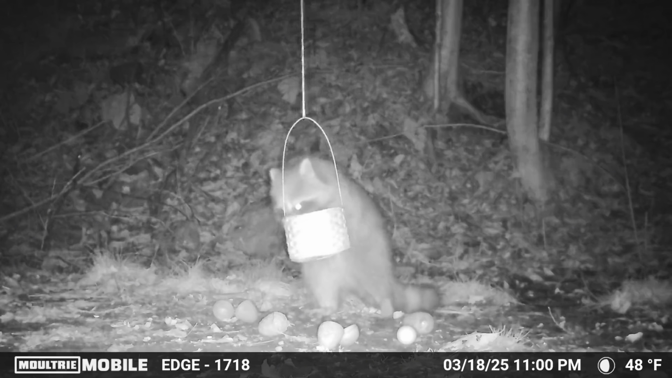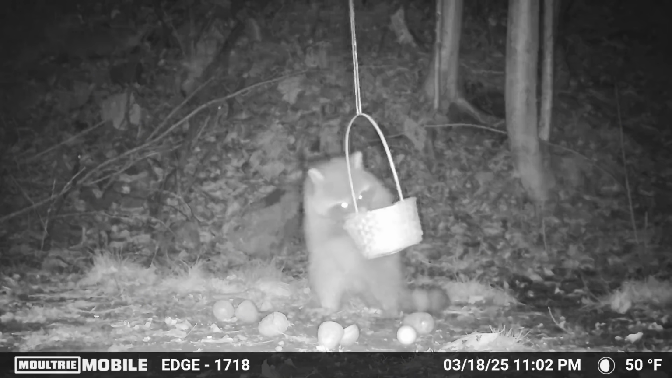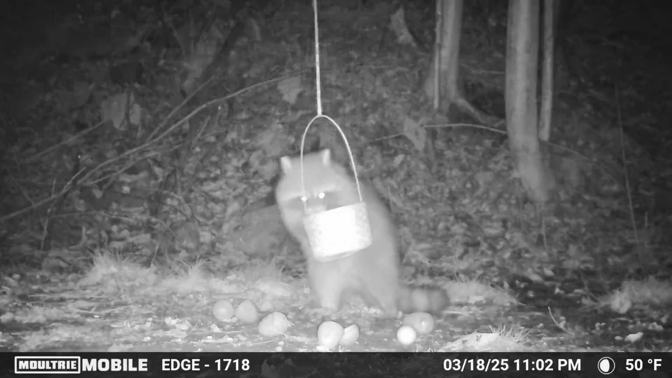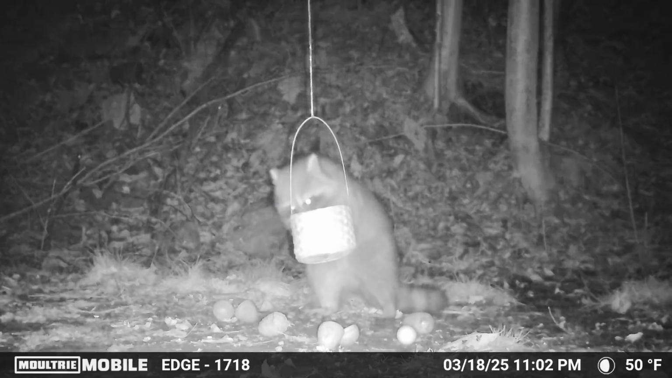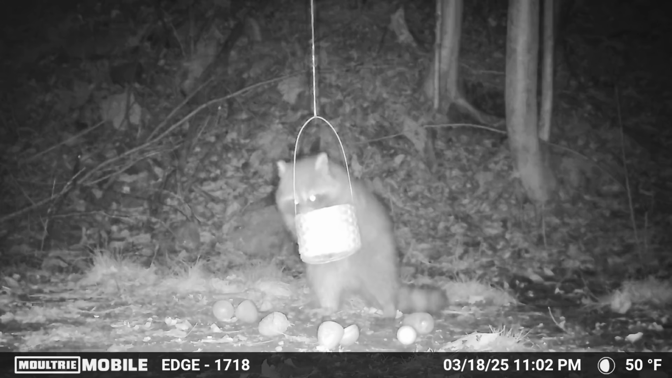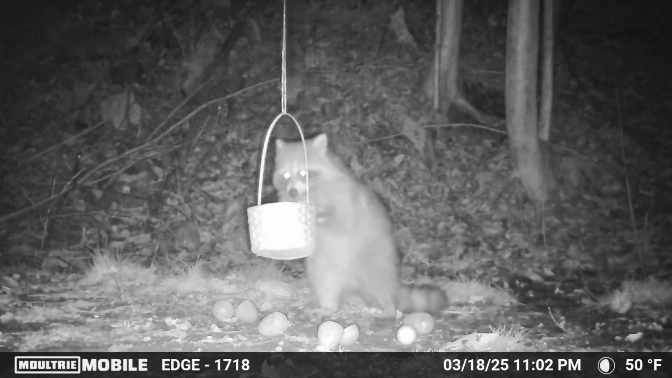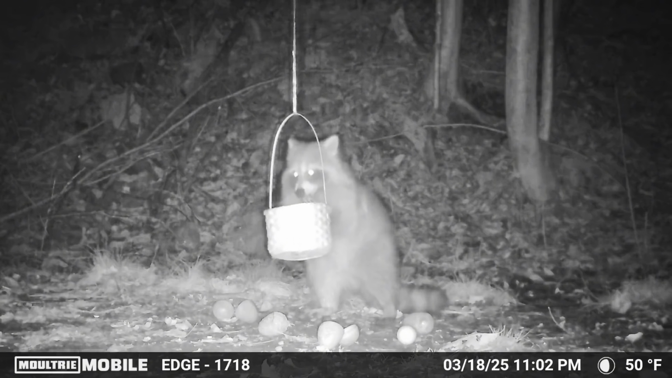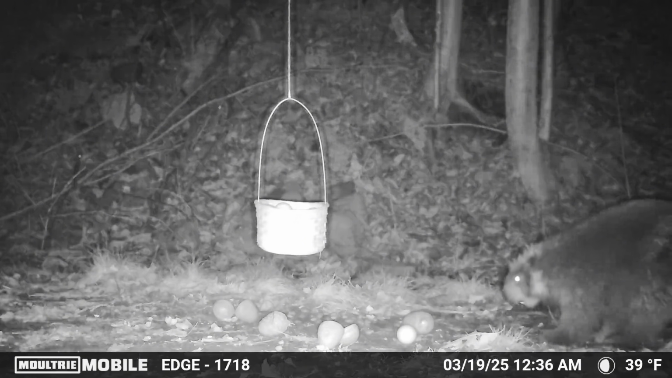That evening, the basket raiders are back and they're rooting around in the bottom of that Easter basket again to see what else they can find. The visitor in this next clip is not something that I expected to see stopping by the Easter basket, and although he didn't stick around long, he definitely seemed to be curious of what was going on in the area. That is a giant porcupine.